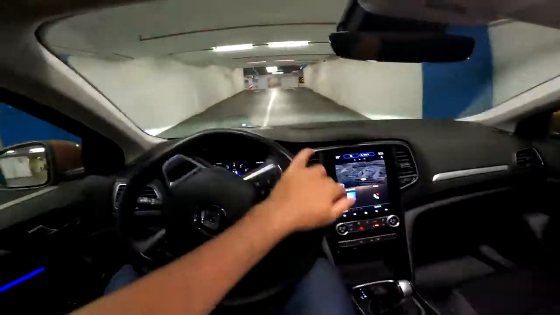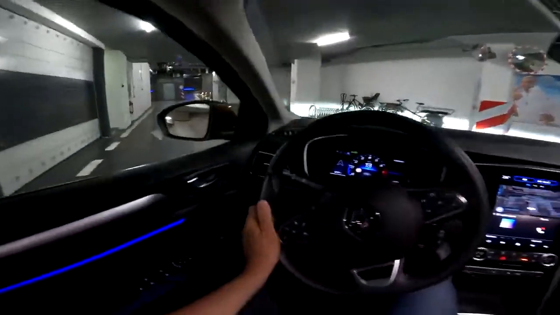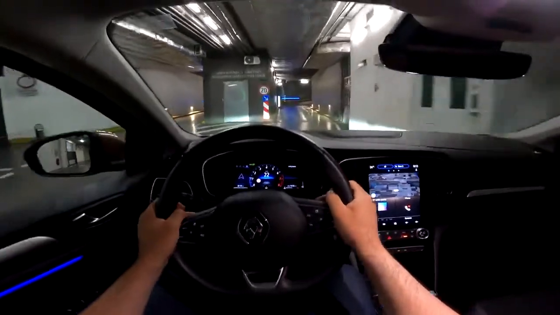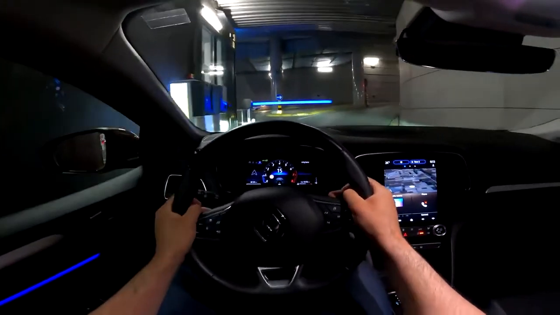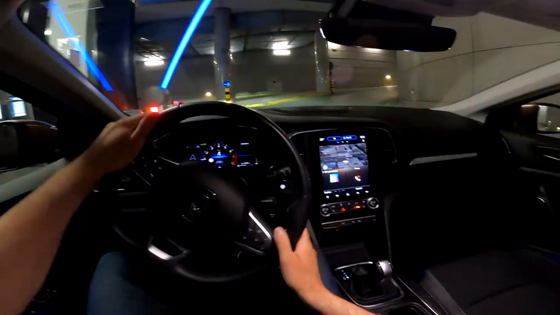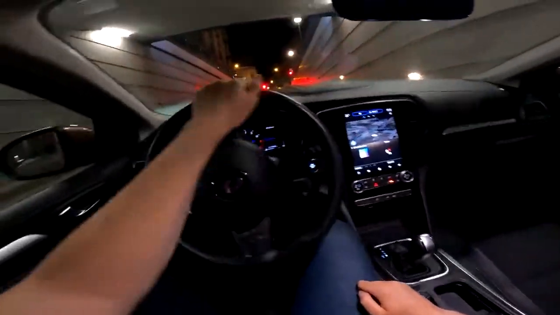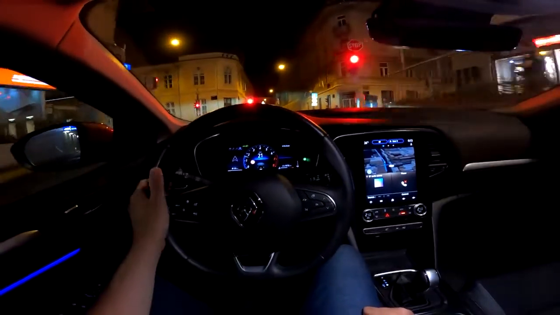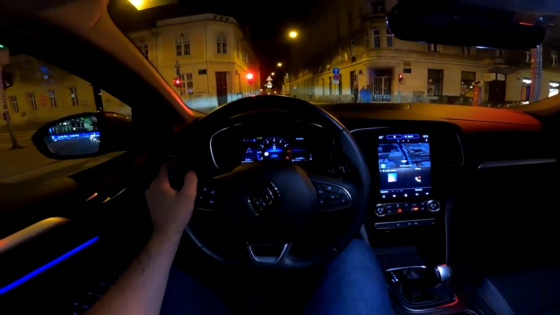Now we are finally out of this garage. Here is the exit, and we are ready to start the night drive around my hometown of Zagreb. So there we go. Nice clicking sound of the indicators.